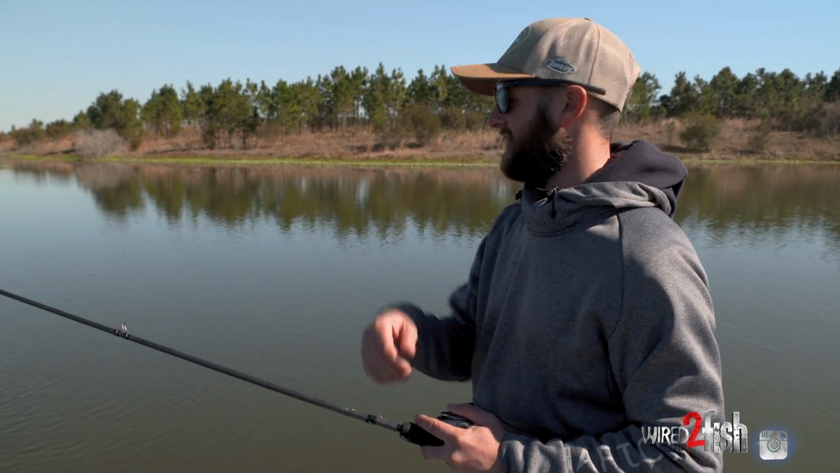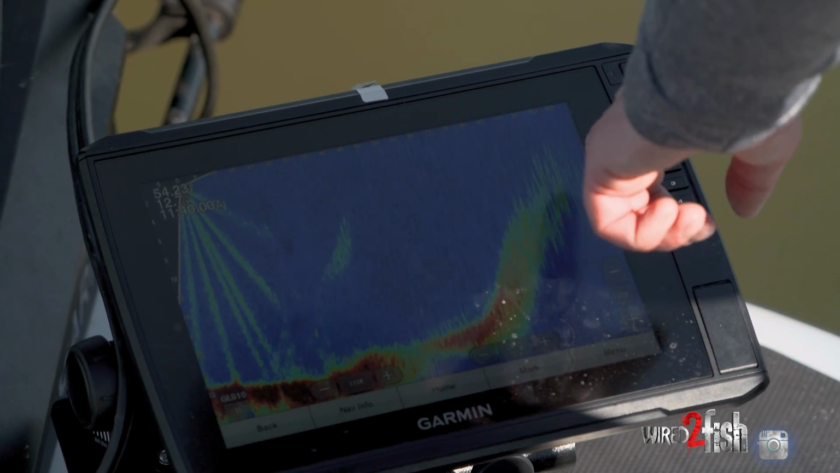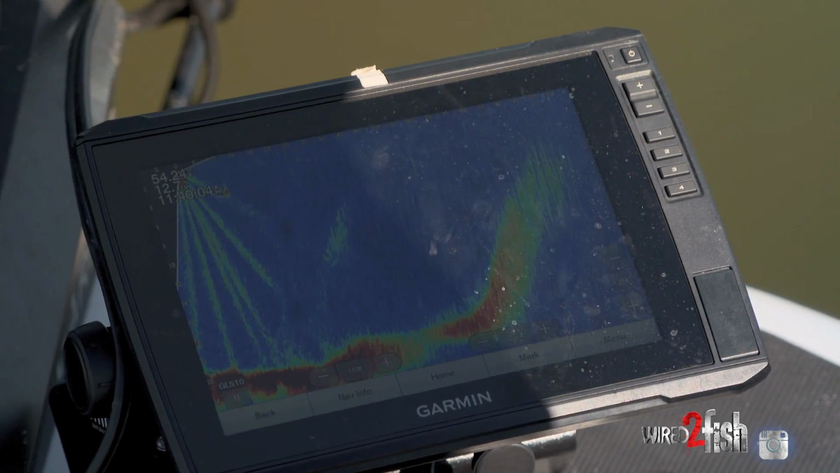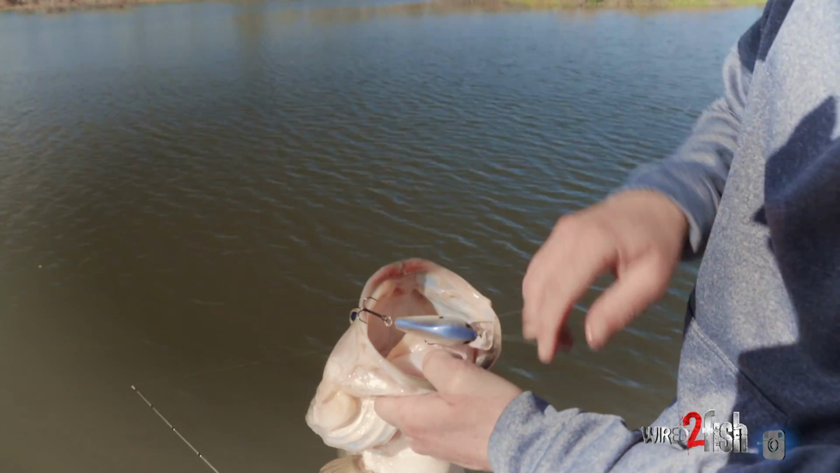What I think it is, I think it's an old roadbed that comes off that island and it runs to here. I've got some contour lines on my Garmin. So all I did is I panned over there, and there's one really hard patch. And I saw 5 or 6 dots on the LiveScope sitting there. So square bull, my favorite, square bill.